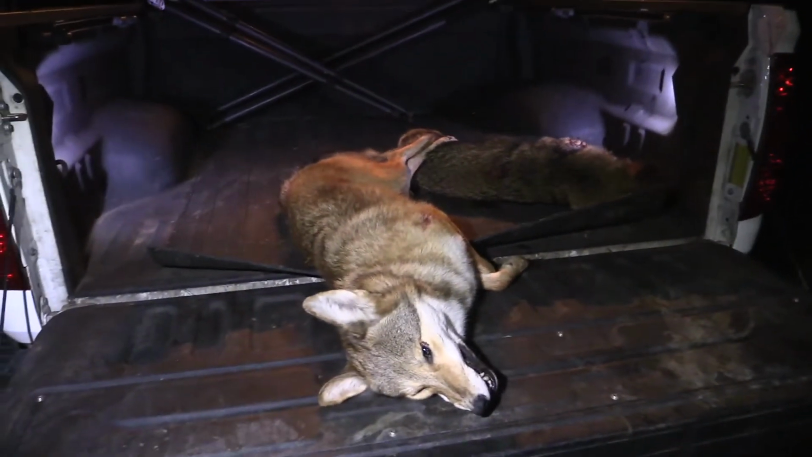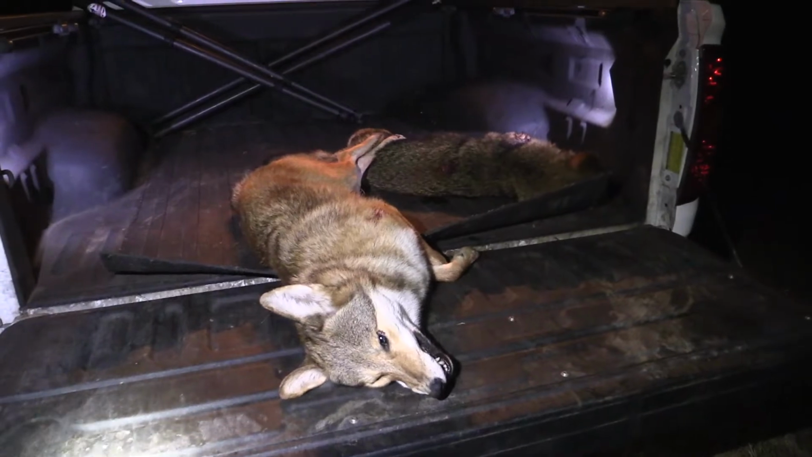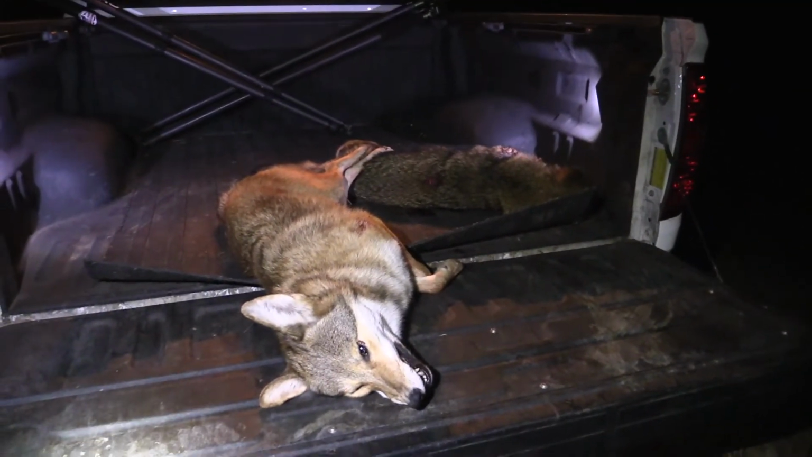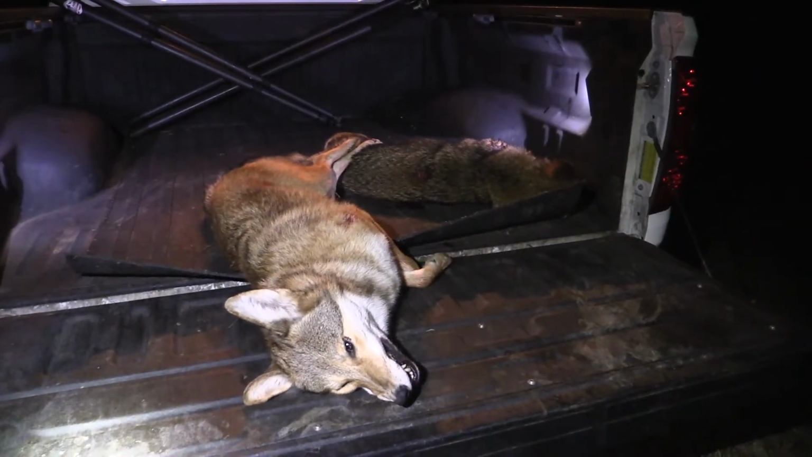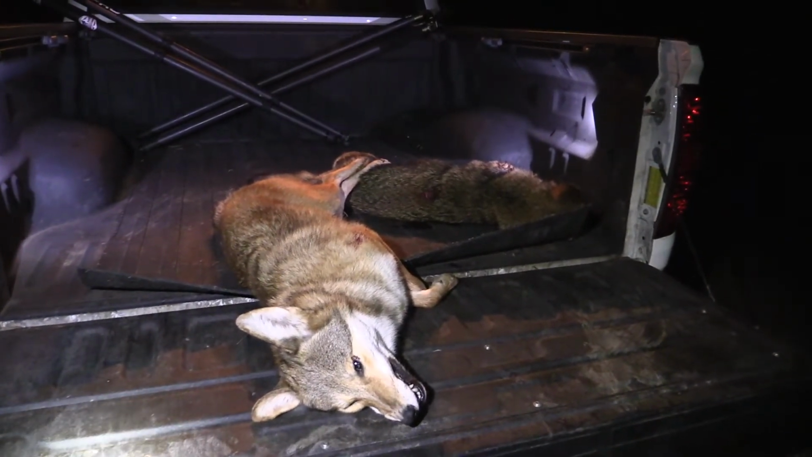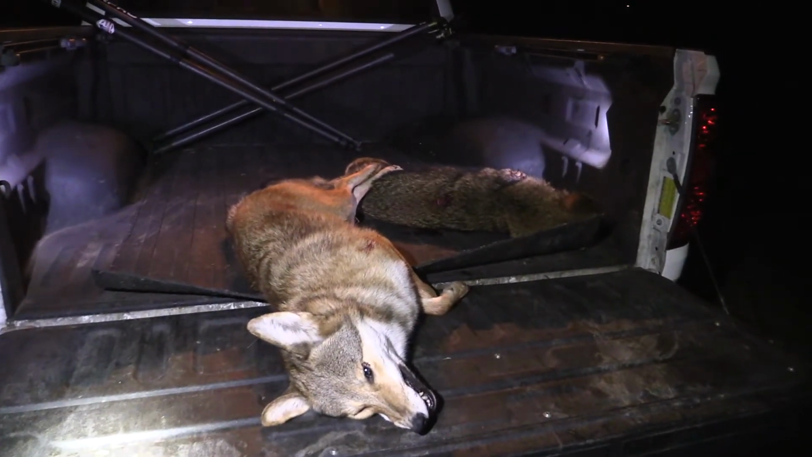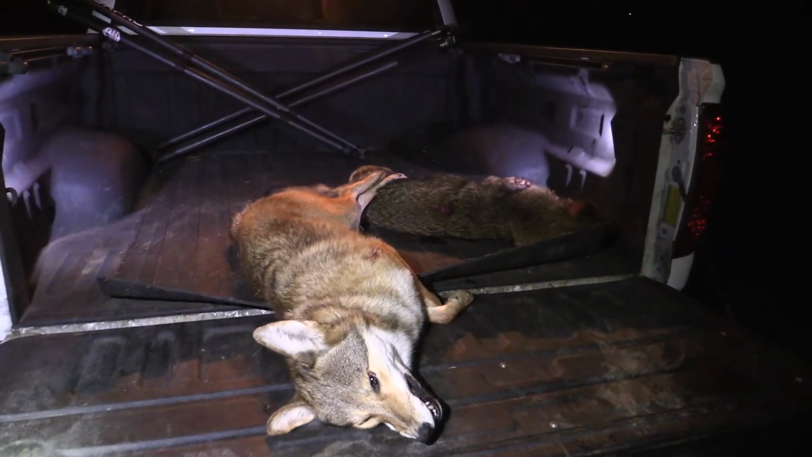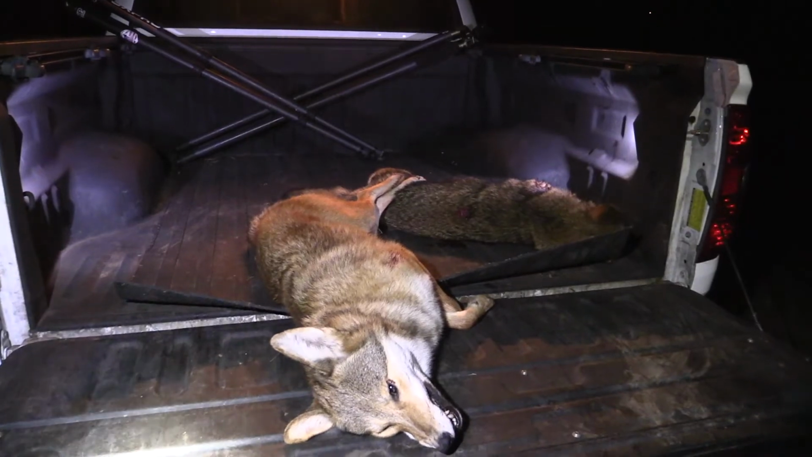So, but we got 1 down. That's a good thing for the landowner. We're helping them out. I'm bummed out. When you get a triple come into the field, you can't let just one not leave. You need to try to get at least a double, if not all three of them. And if we would have done our job, if I would have done my job on my shot, then there was a legitimate chance that we would have tripled right there. So that sucks pretty bad. But we got one more spot we're gonna go to. We're gonna get loaded up and go see if we can get on them.